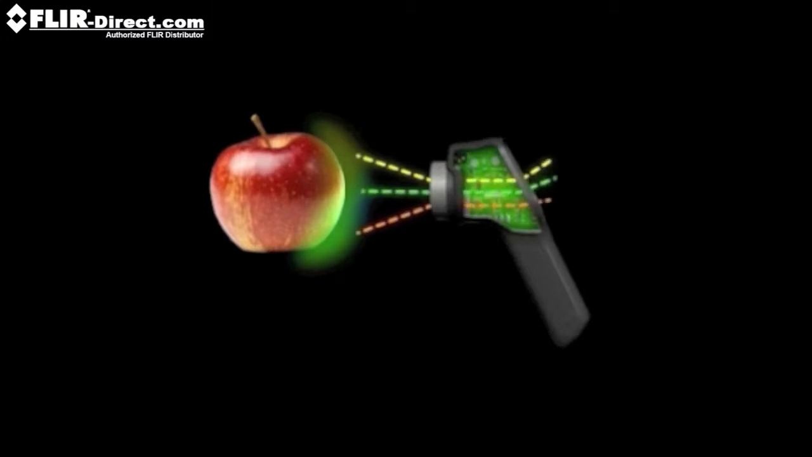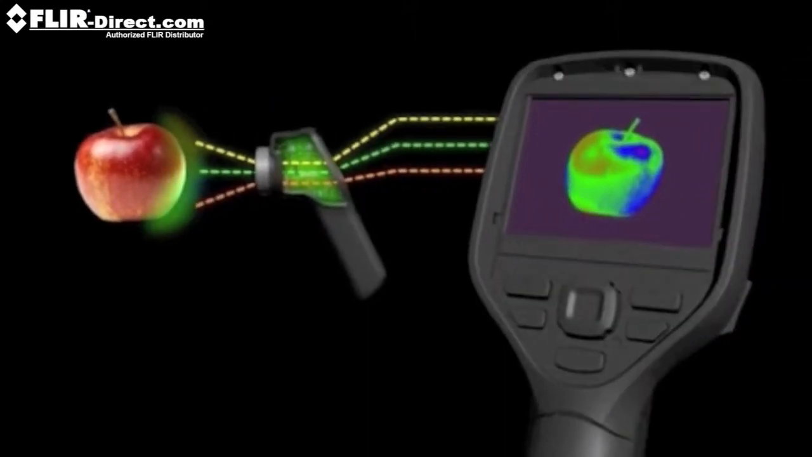Infrared energy coming from an object is focused by the optics onto an infrared detector. The detector sends the information to sensor electronics to process the image. The electronics translate the data coming from the detector into an image that can be viewed in the viewfinder or on a standard video monitor or LCD screen.